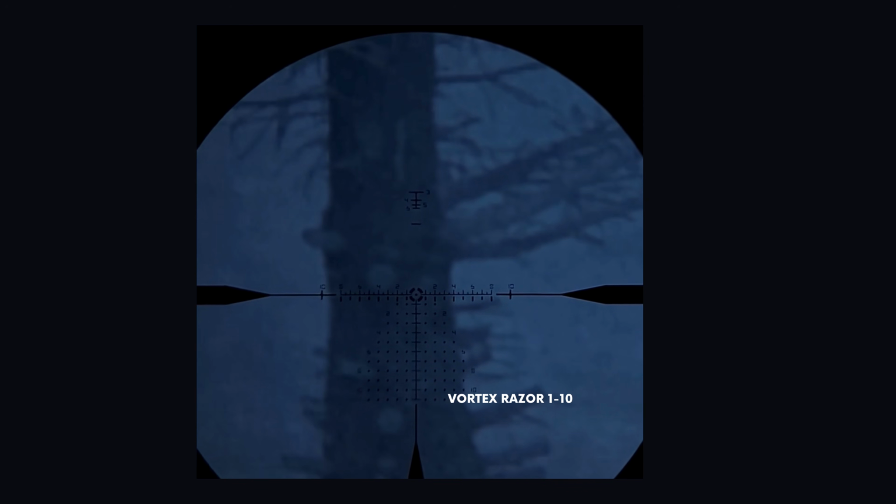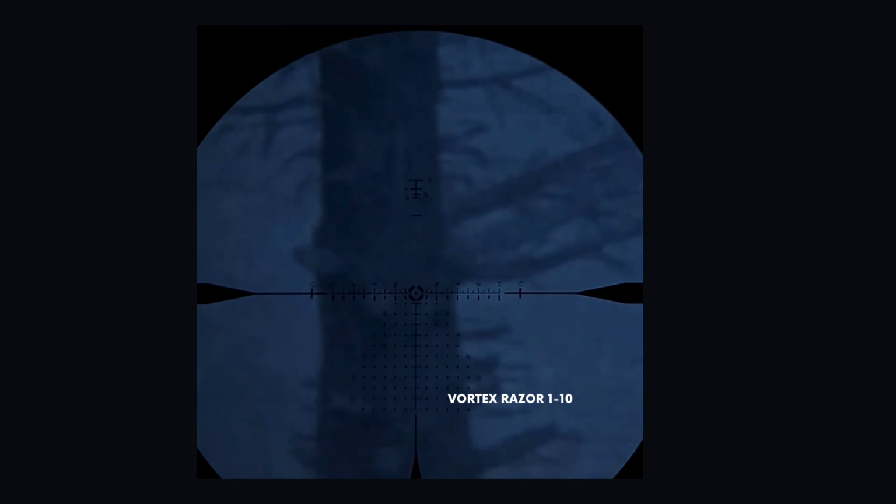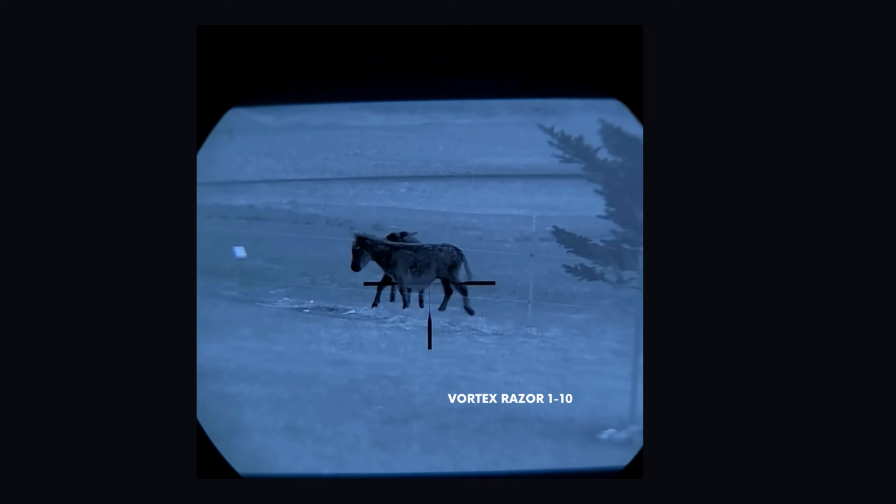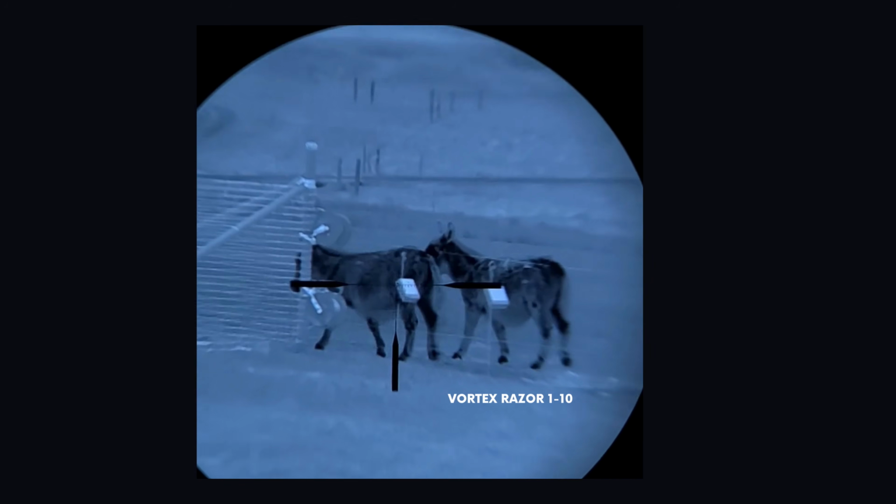In this shot, I'm going to be doing some panning around, looking at various objects that are close and far away, like this tree, maybe 10, 15 yards away from my current position, going all the way up to around 10 times magnification. These donkeys are maybe around 30, 40 yards away, just to show you what the image looks like through this Vortex 1 to 10.